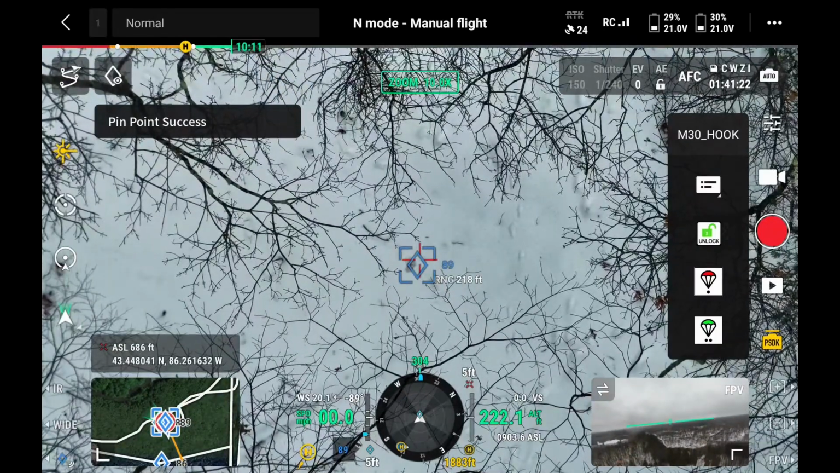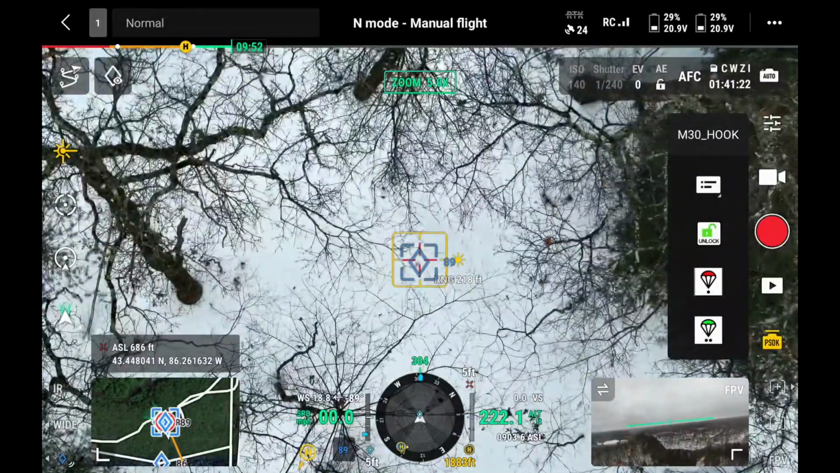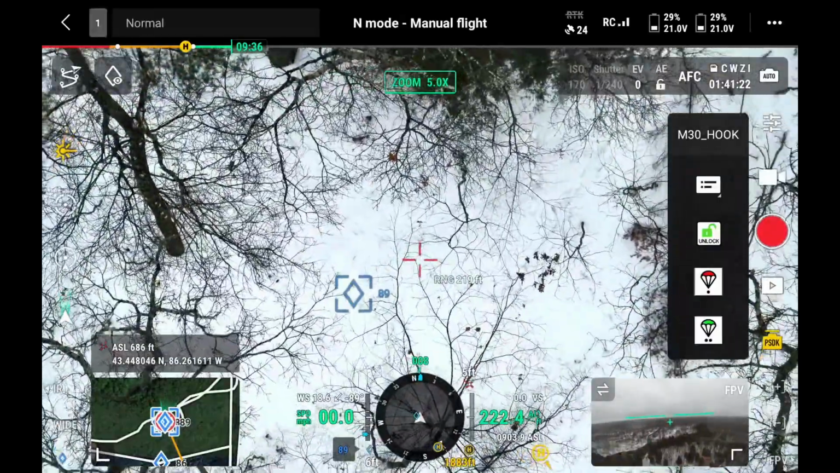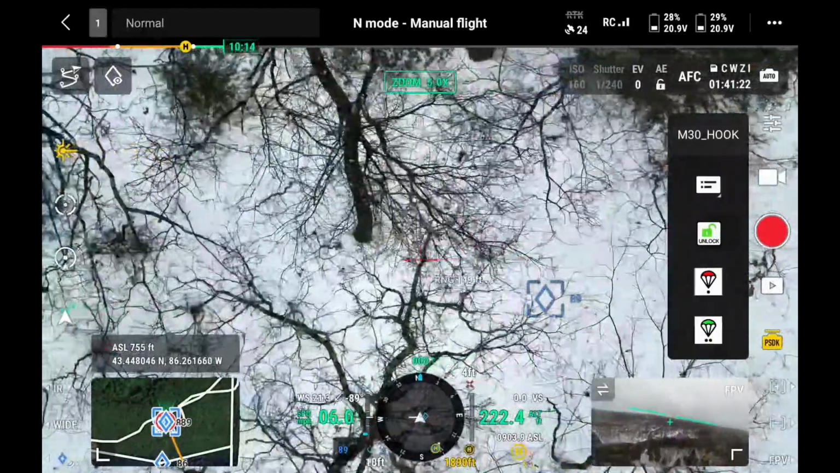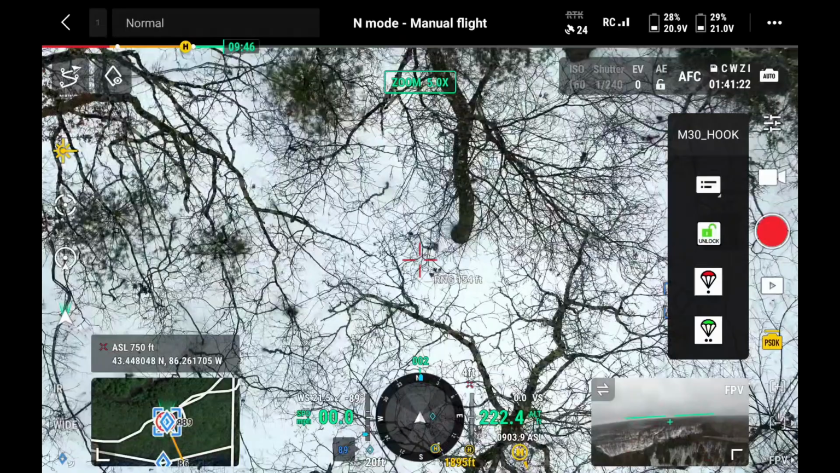Is he moving at all or anything? Let's see. Where's he at? See, I'm not north right now. Let me get back north. Was he under that tree right there?